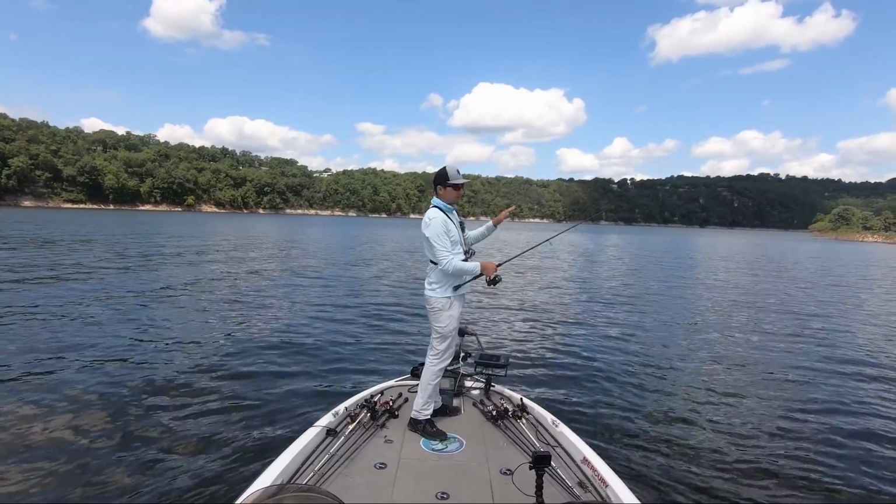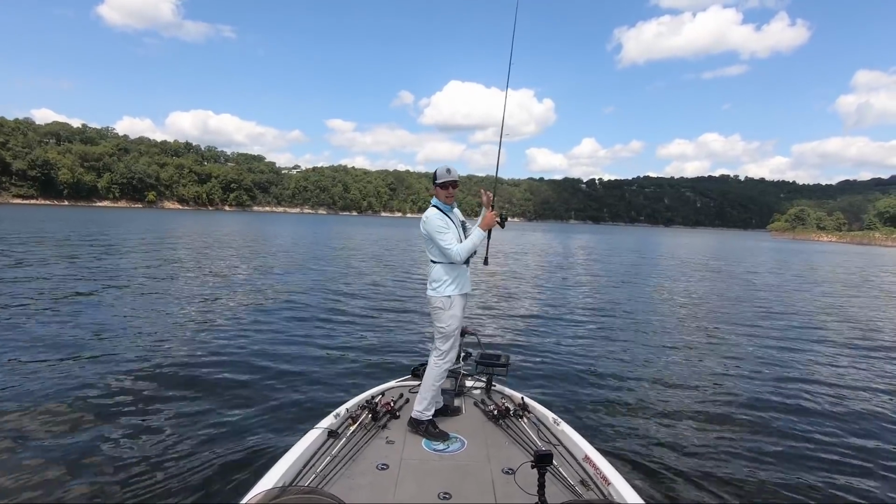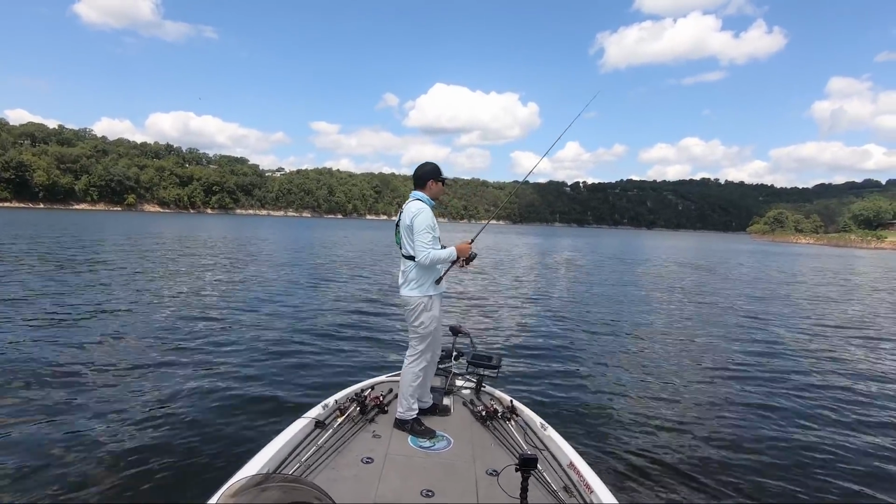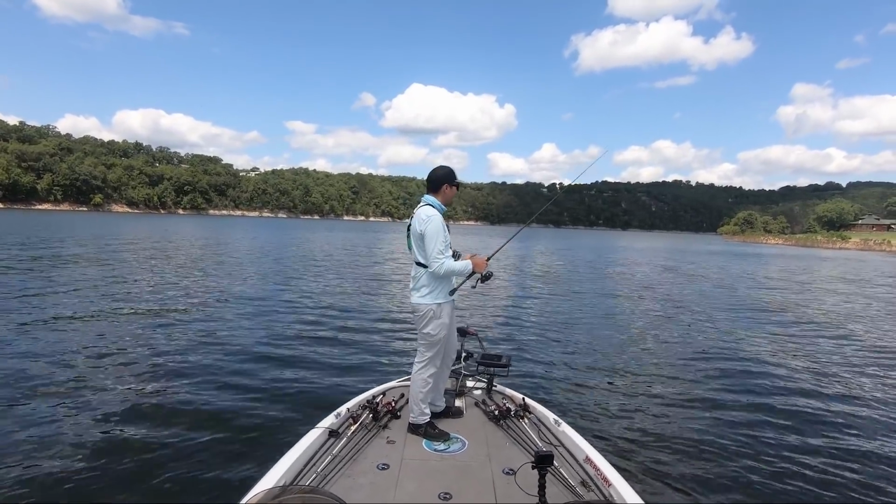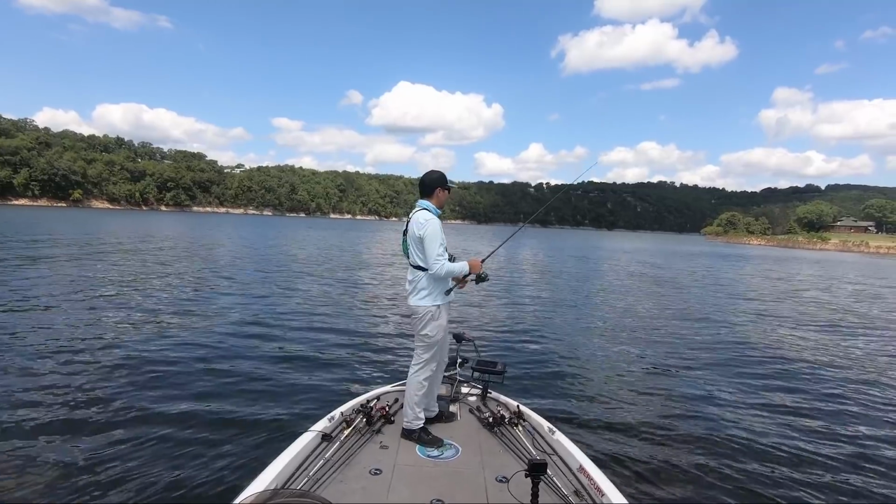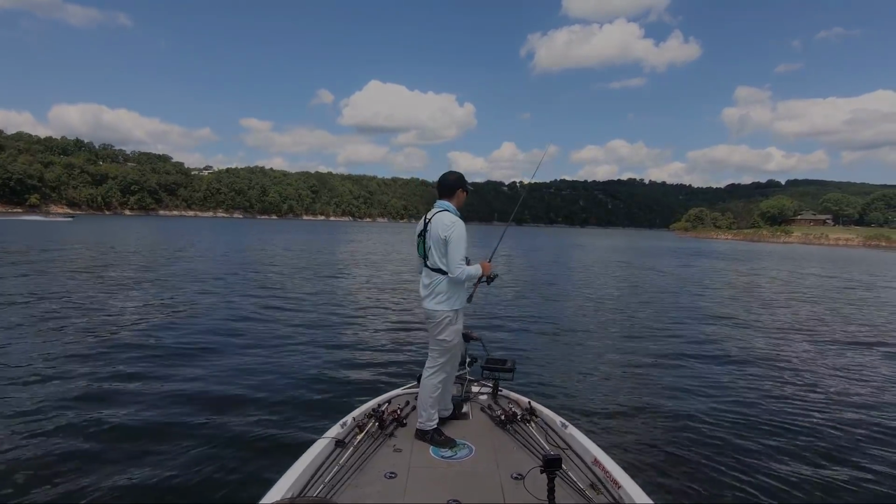And that bait will fall back down to the bottom, and once it makes bottom contact, I'm going to shake my rod up pretty high and then let it fall back down. That's the retrieve. It seems to work really well with these fish when they're in an inactive mood. It's put a lot of really good fish in the boat for me today, so let's see if I can get a few more fish and milk this spot for all it's worth.